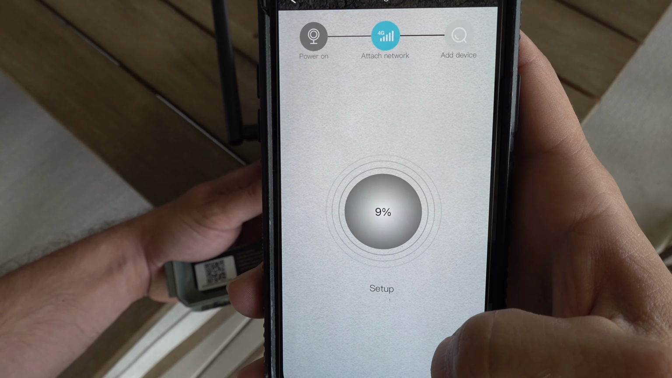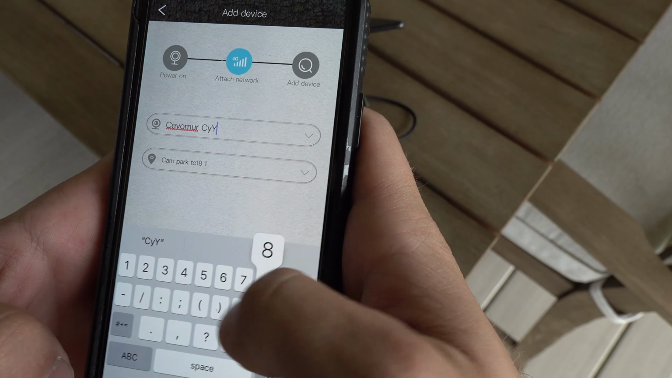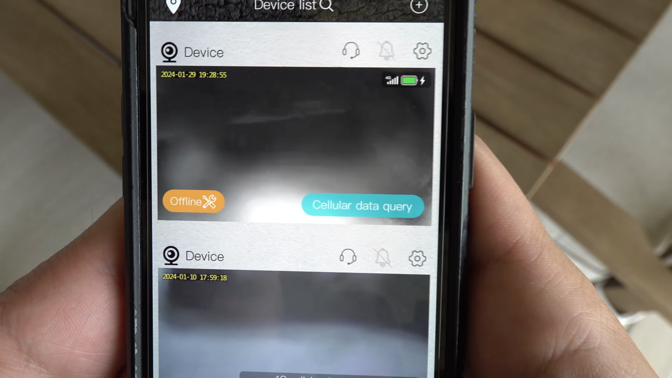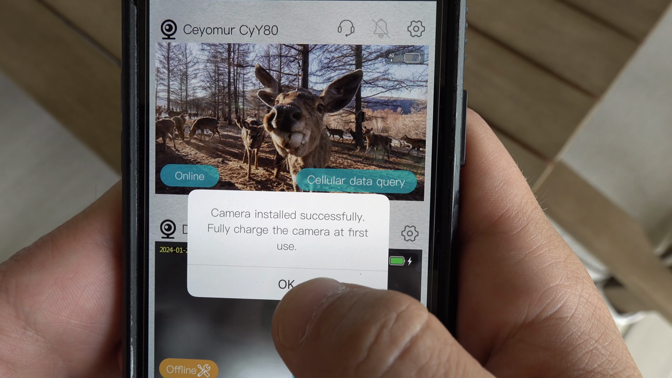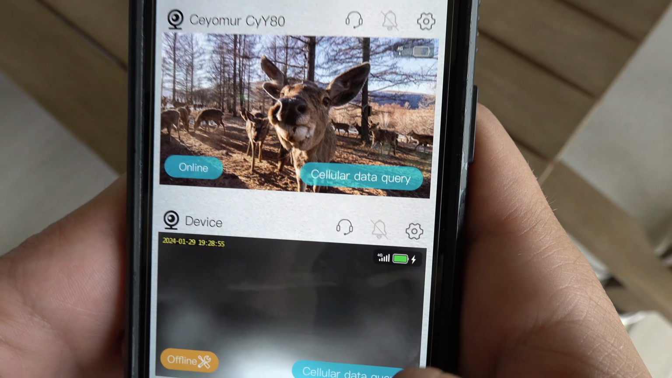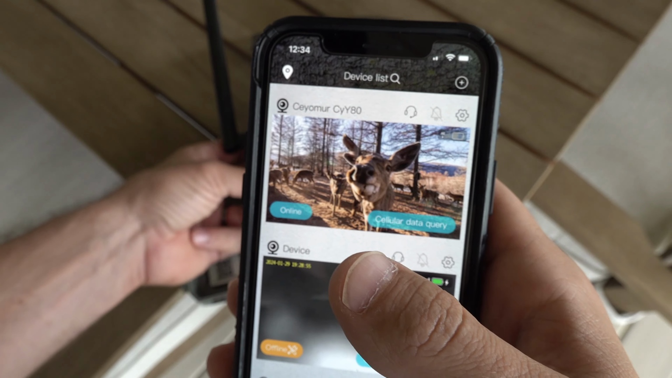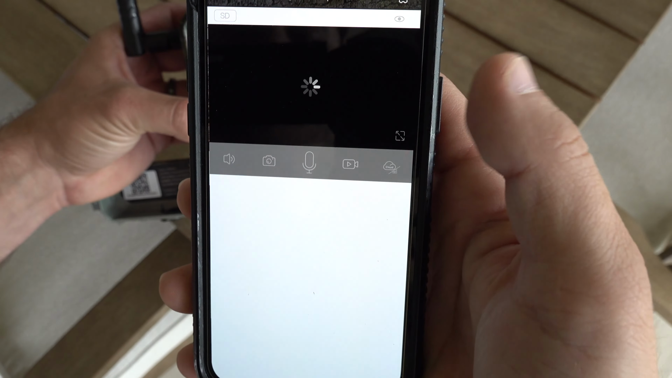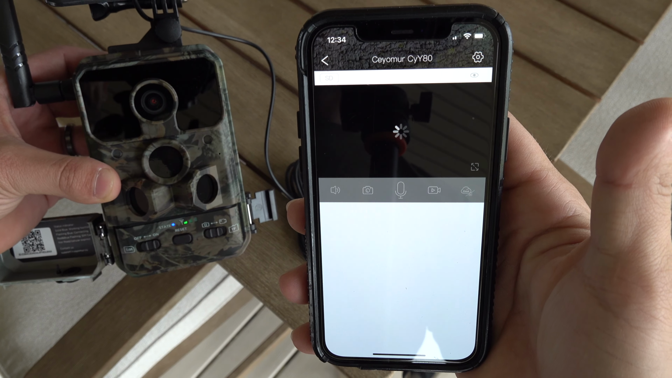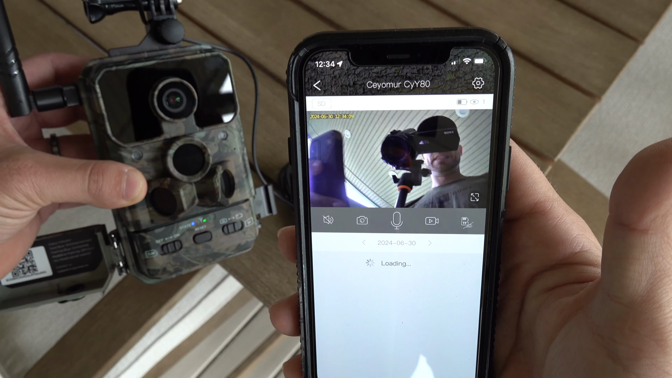Now it's connecting the camera to the app. It's going to take a little while to load. Finish. Camera installed successfully. Fully charge the camera at first use. Okay, so now the camera is installed. Now when we click on this, we should be able to see right through the camera in real time. Yep, there we are.